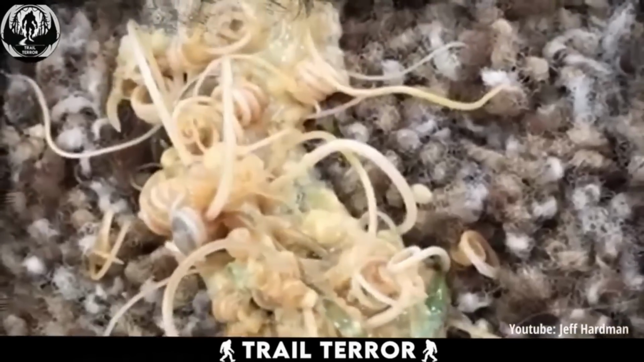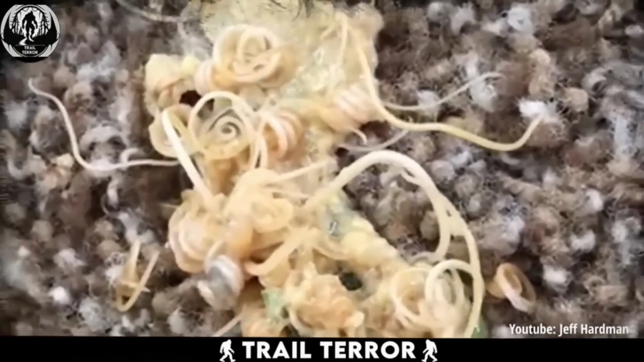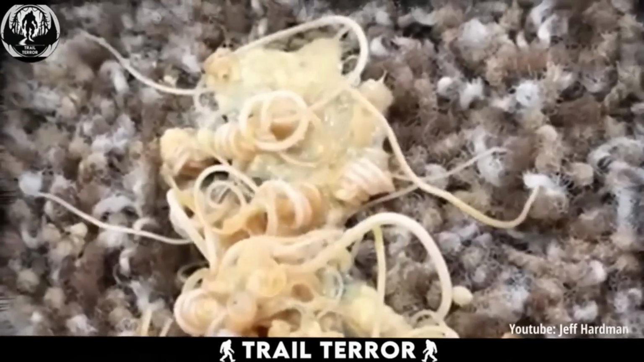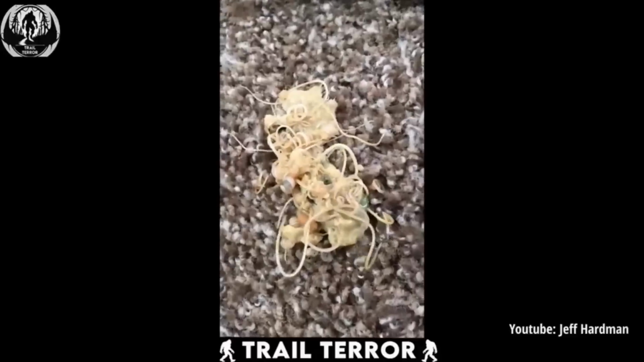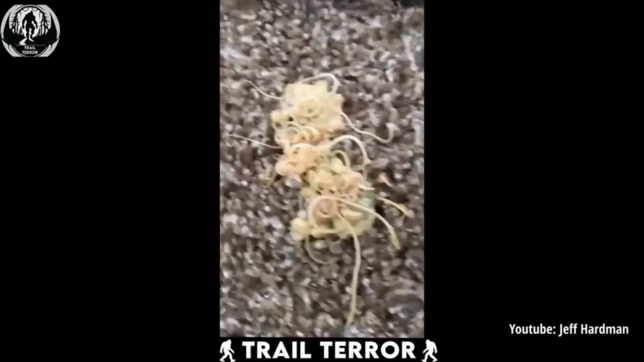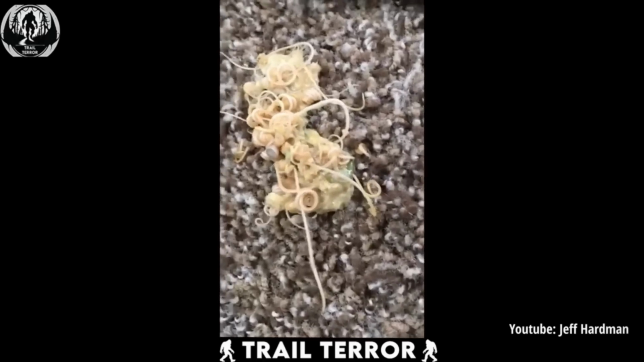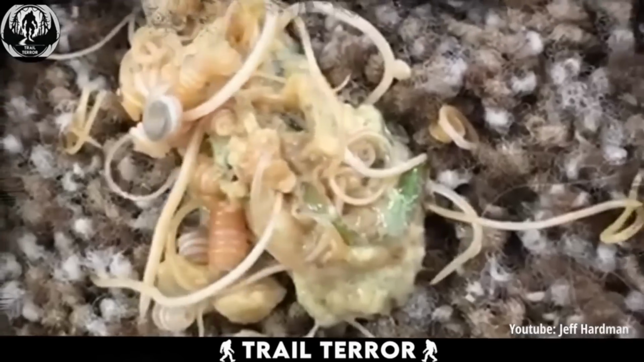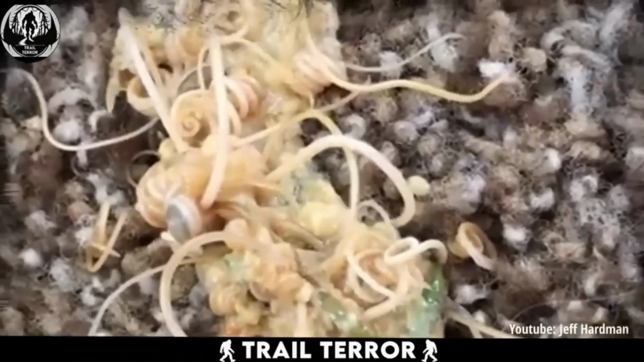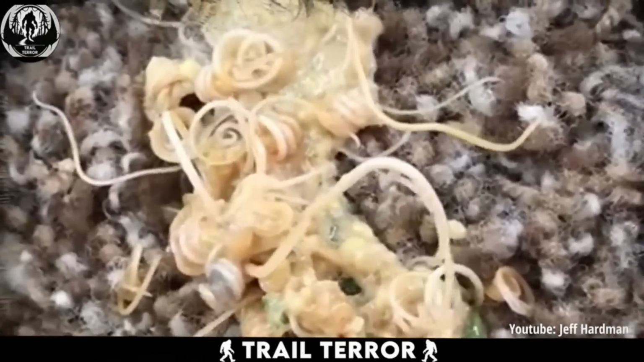These critters you are seeing are known as roundworms, common parasites found in both kittens and adult cats. While the presence of a few roundworms may not pose a significant threat, larger numbers can lead to potentially life-threatening issues. It's essential to promptly seek veterinary attention if you notice such symptoms in your cat. Better safe than sorry, right?